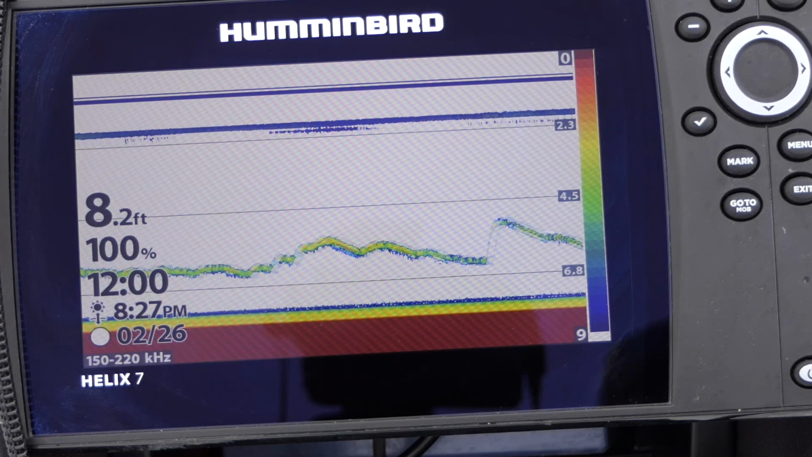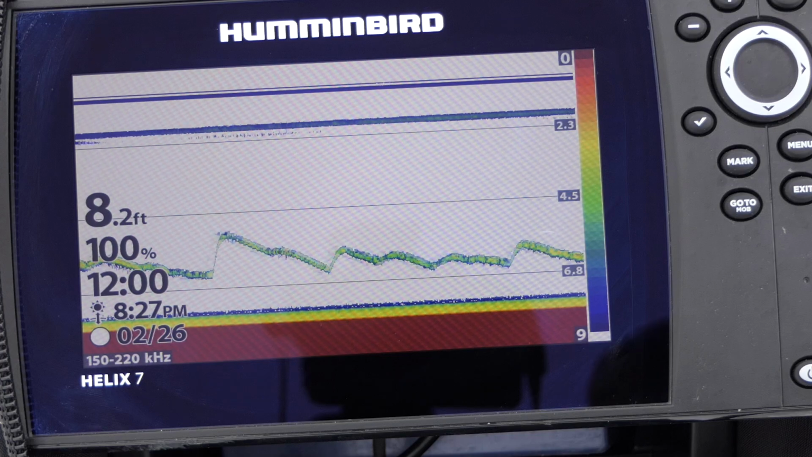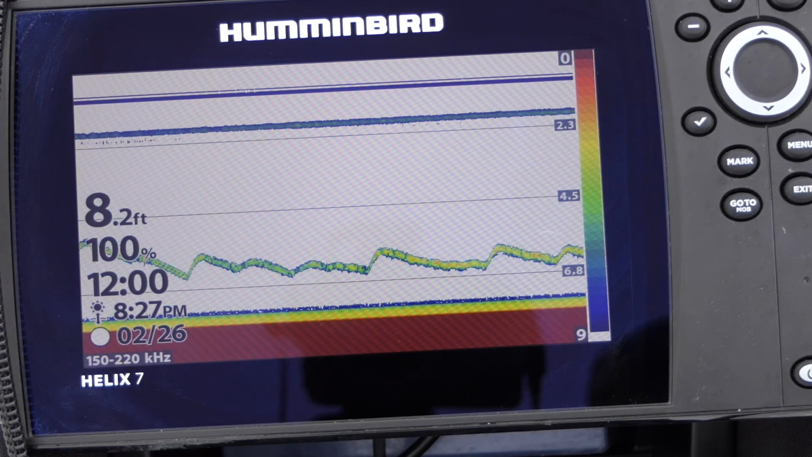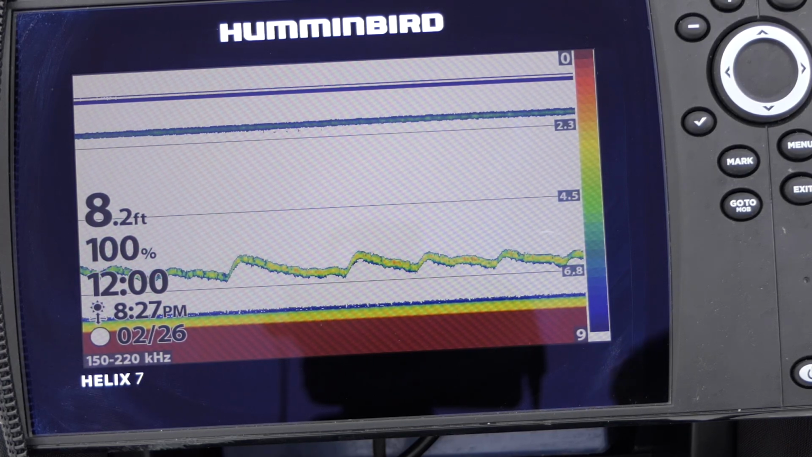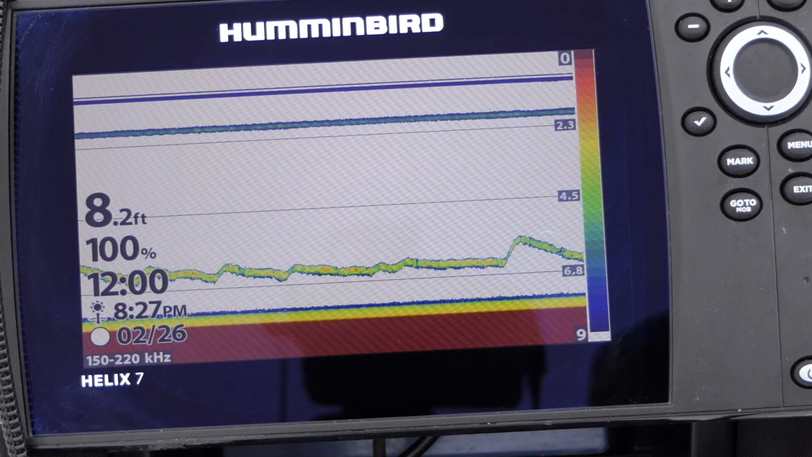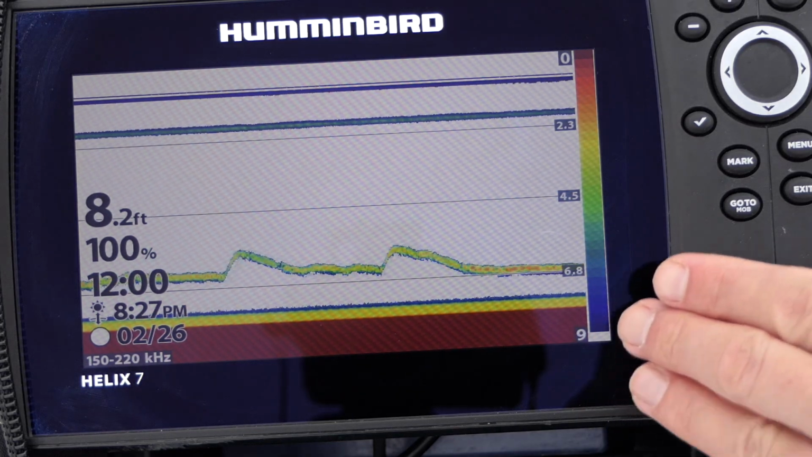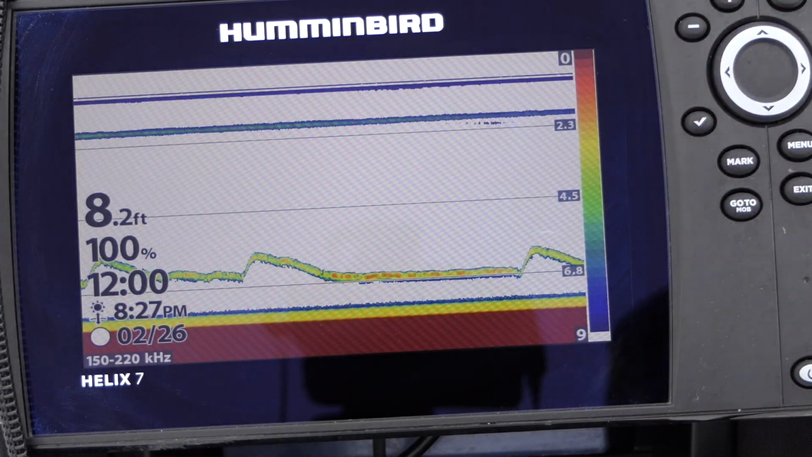So these transducers are emitting a signal in a cone shape, and when the fish are on the outside edge of that, you're going to get a softer return. As they move towards the middle and come up directly underneath the transducer, that return is going to get harder, and that signal is going to get stronger, so it's going to shift from the blue-green to the red.